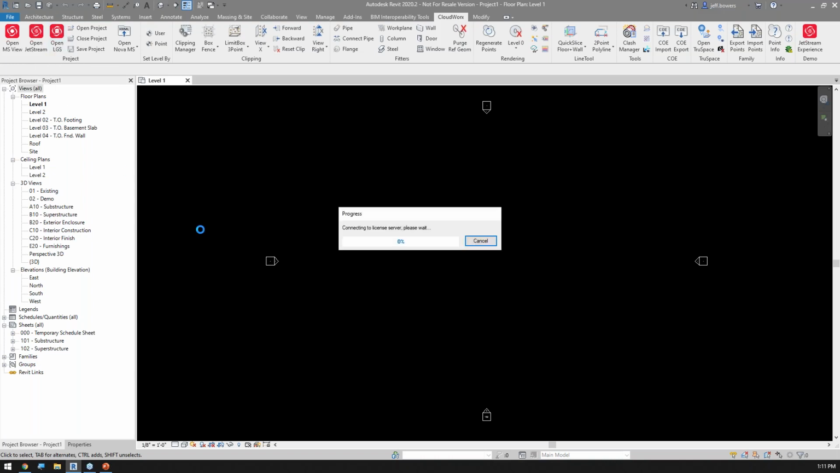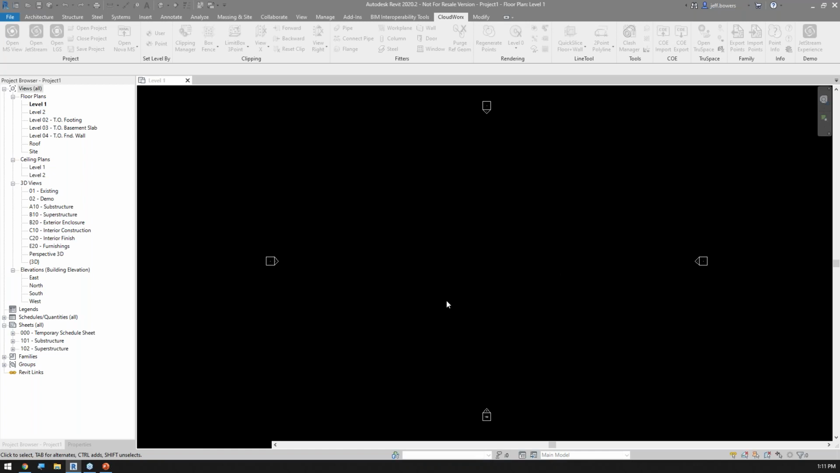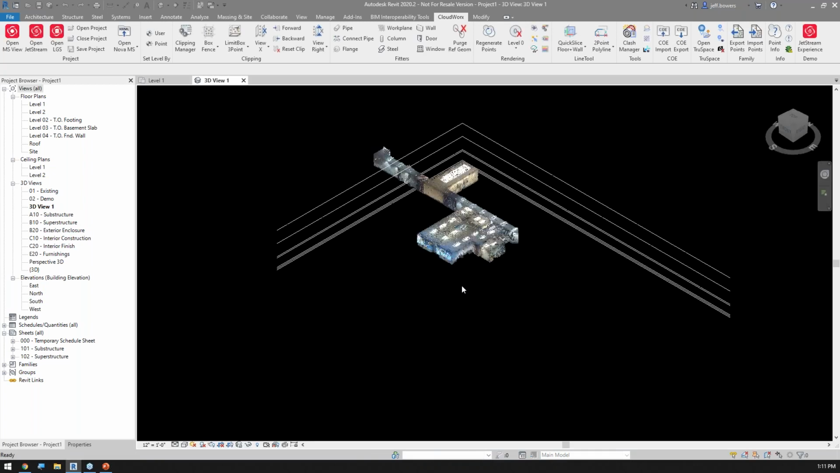So I'm going to come up here. First things first, I'm going to hit Open LGS. Now, it is going to connect to my license. It's going to say, okay, what would you like to bring in? Today, the first thing I'm going to show you is bringing in the BLK2GO data inside of Revit. So I grab my Raleigh office, I have my UCS set, and now I bring that in, and we're off and ready to go.